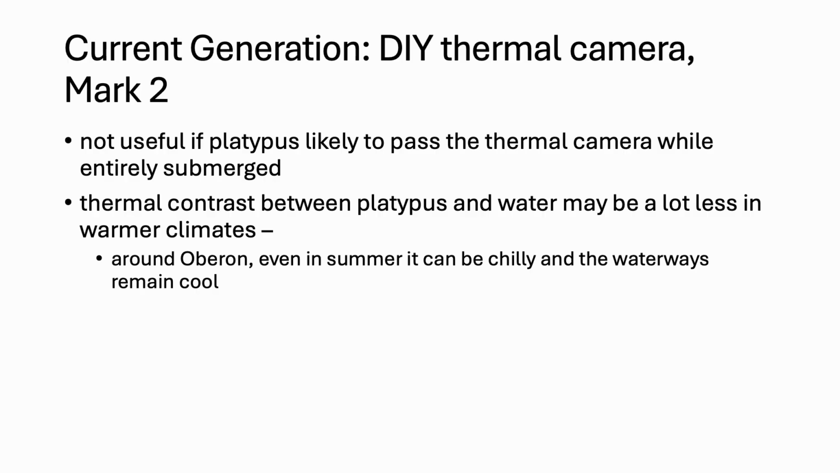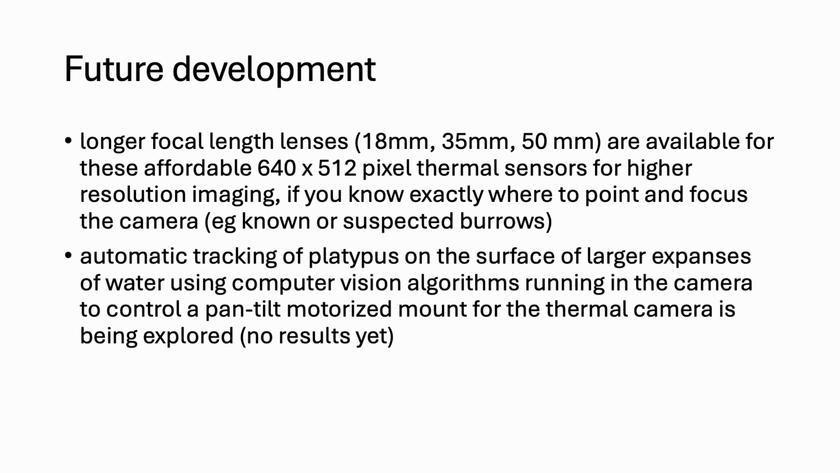These were shot around Oberon over summer, but even in summer the water there is quite chilly, and the waterways remain cool. In winter the water becomes very cold, we've measured down to about 2 degrees, so just above freezing, where we expect there to be very good thermal contrast between platypus or rakali and the water, but in other areas that may not be the case.